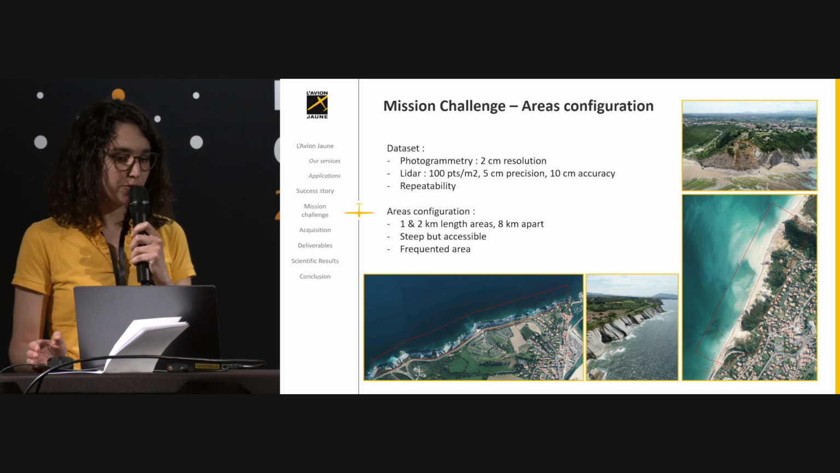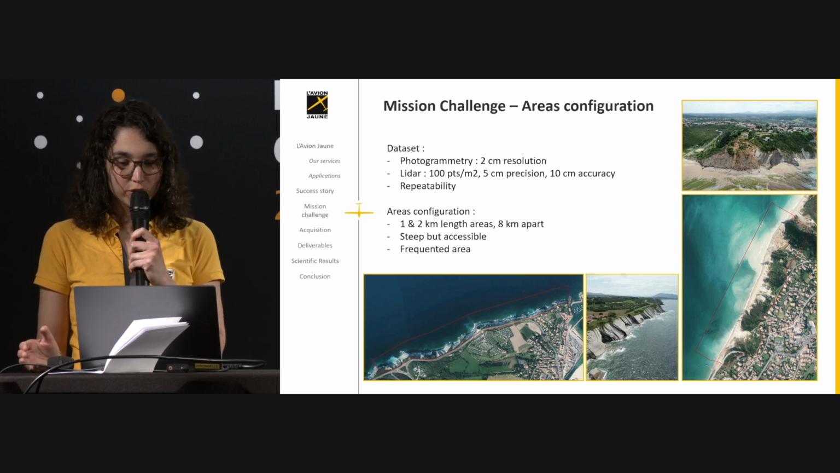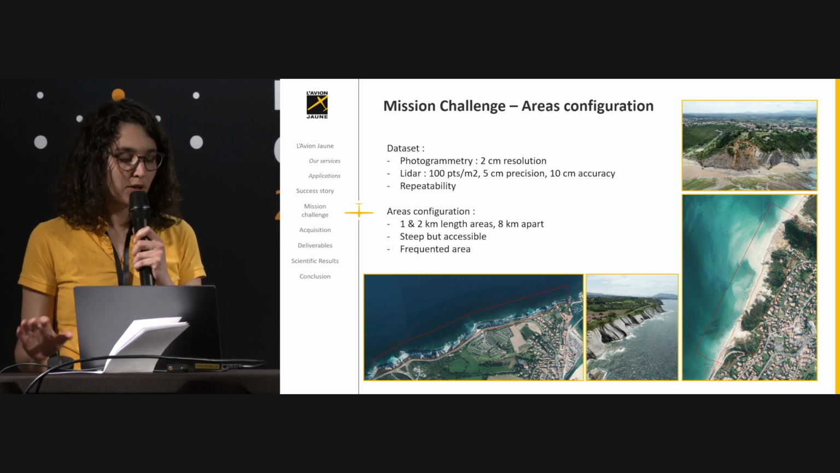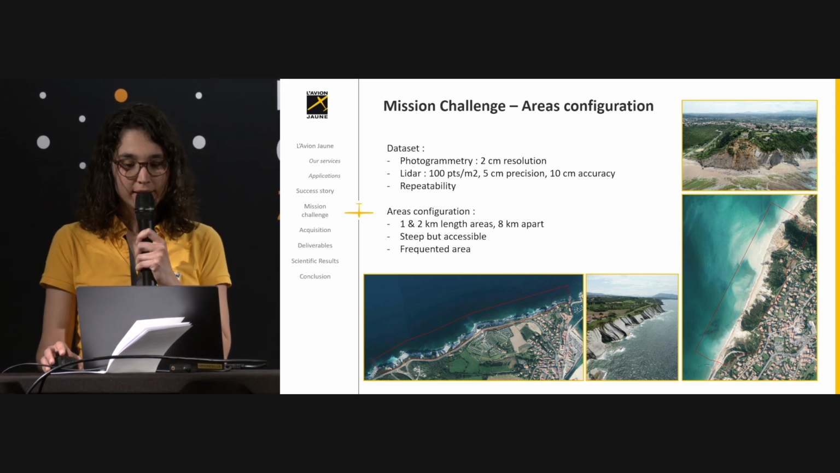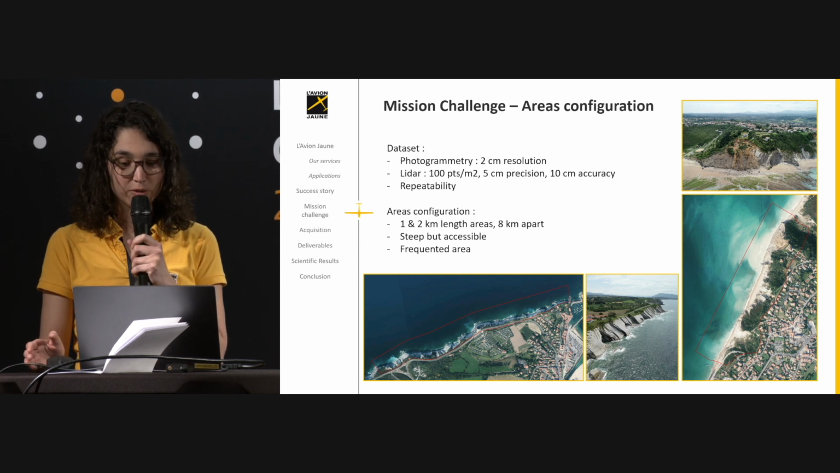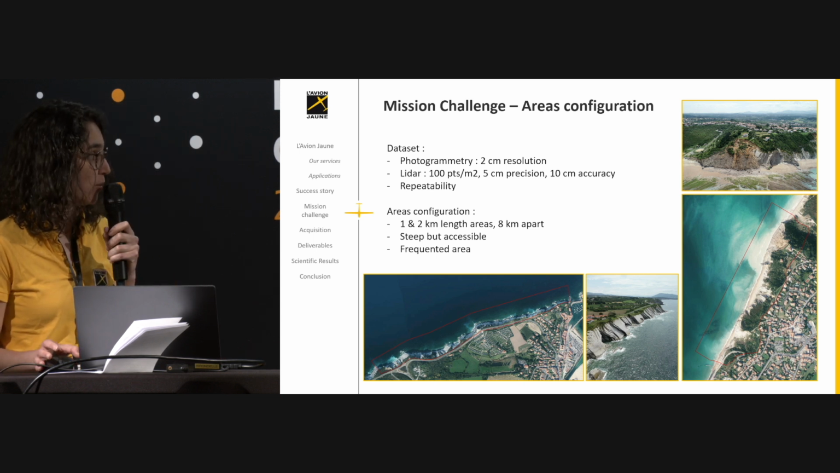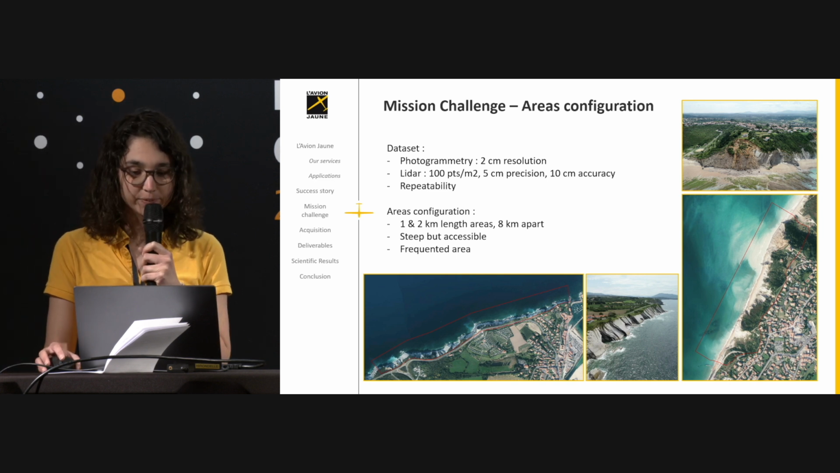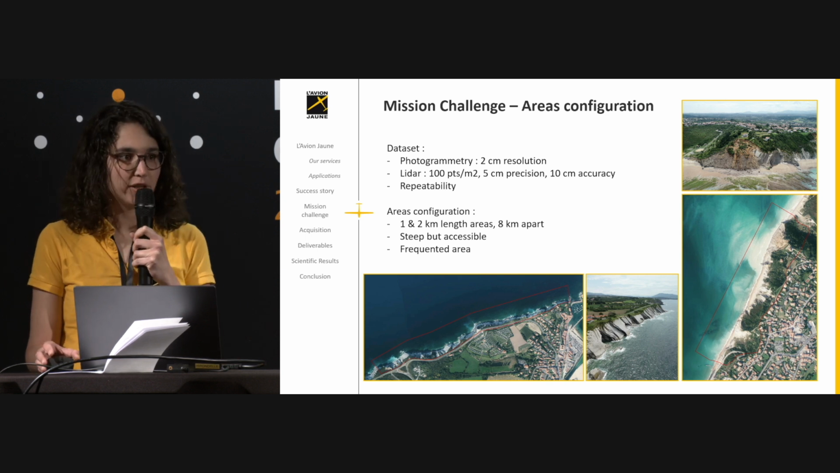The area's configuration: there are 2 areas. One is 2 kilometers long, the other one is 1 kilometer long. They are around 200 meters wide, and the distance between the 2 areas was 8 kilometers. So we have 2 small areas close to each other. The relief is steep, but it's accessible. There is a road, and it's a frequented and urban area, but it's suitable for UAV operation.